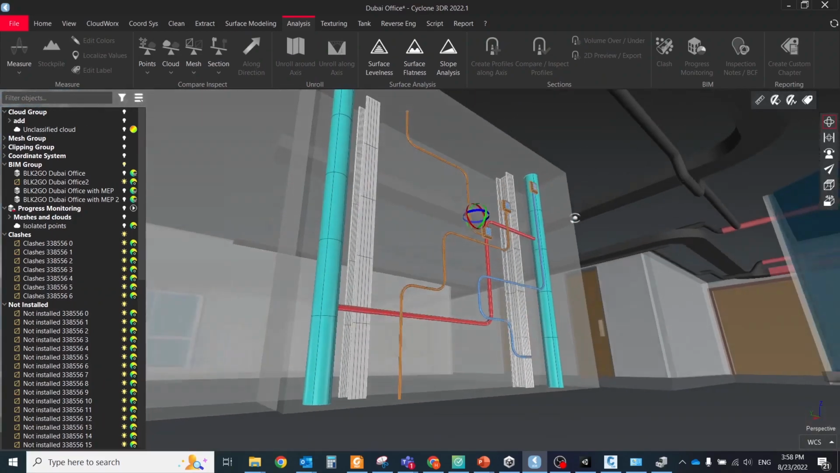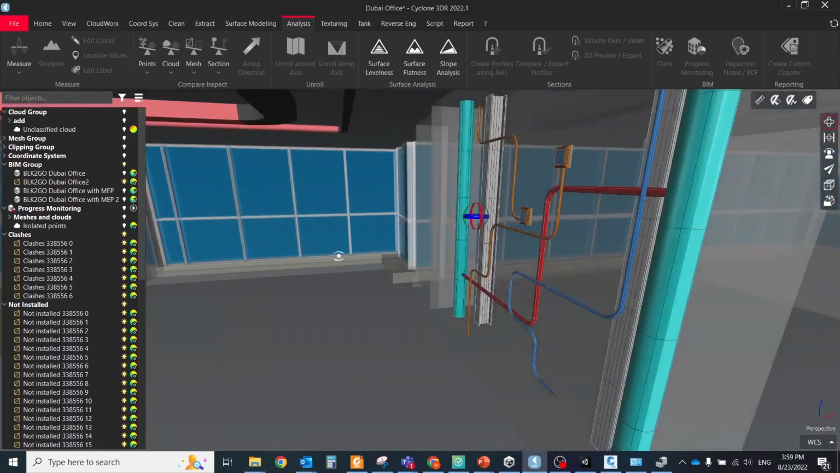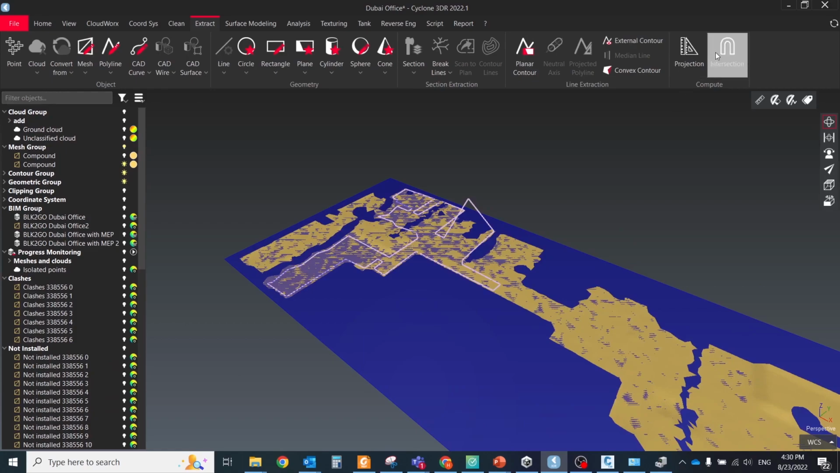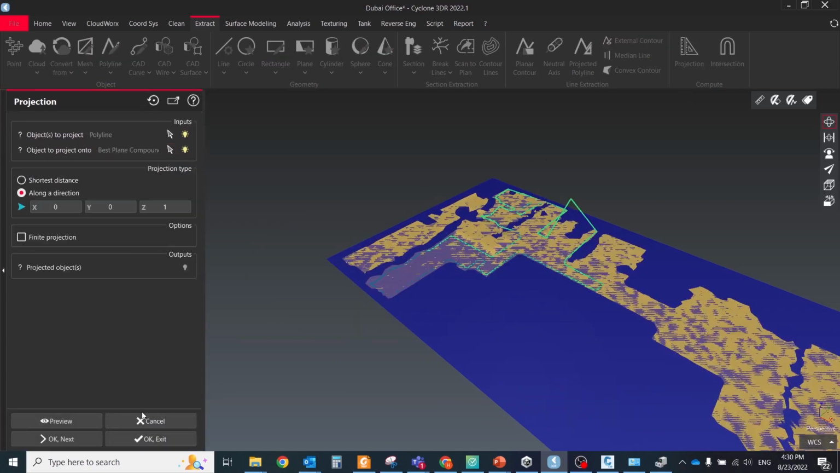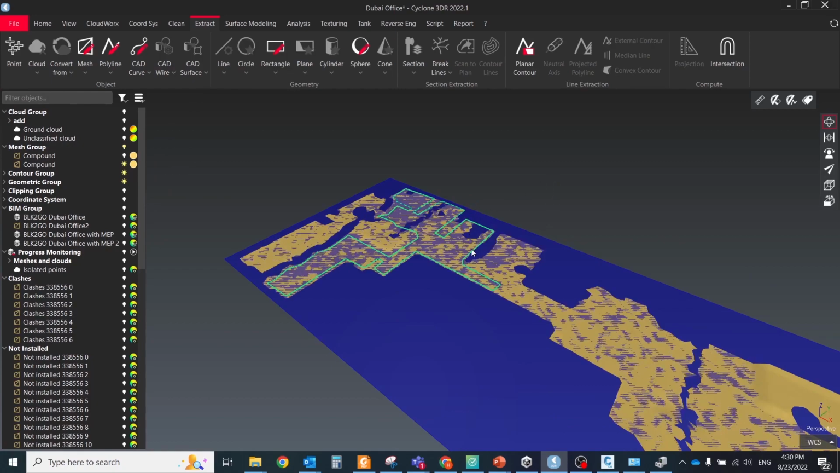I combined all elements in Cyclone 3D just to be sure that all of them were in the same coordinate system and then exported them to FBX format. One of the main objects that will be needed for creating an AR navigation application is the floor surface, which will be used for calculating the closest trajectory to the specified point.